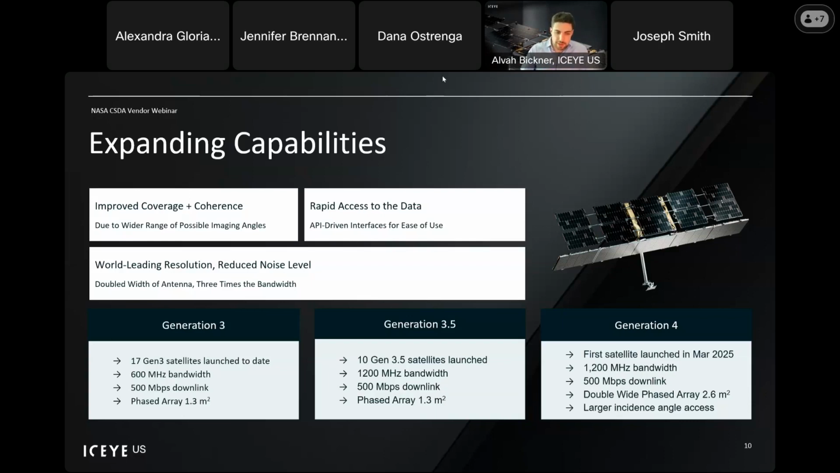We still have a 500 megabits per second downlink and a phased array of 1.3 meters squared. That 1200 megahertz bandwidth allows us to image 25 centimeters. 600 megahertz is 50 centimeters. Generation 3.5 is kind of a stepping stone to Generation 4, which we view as the future of the ICEYE fleet. We launched this first demonstrator in March of 2025, and this also has a 1200 megahertz bandwidth with the